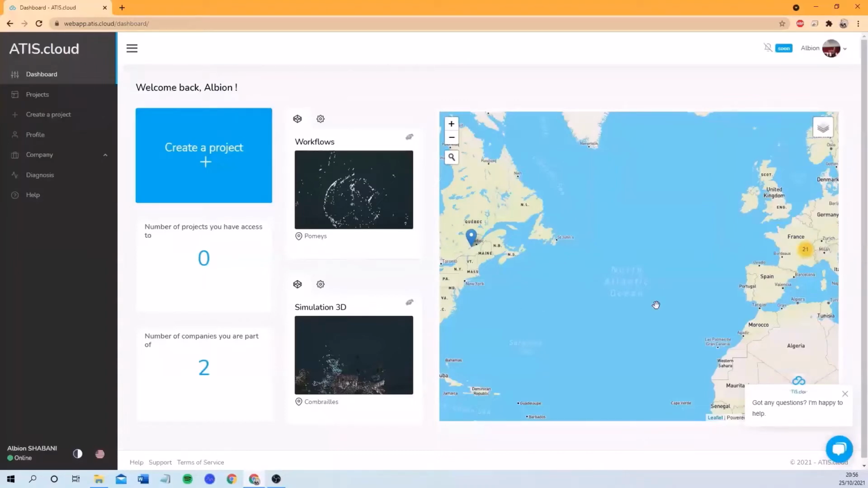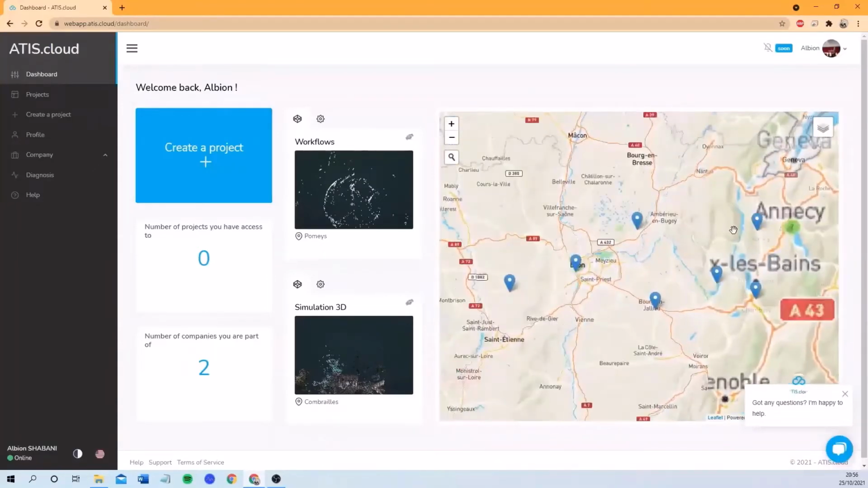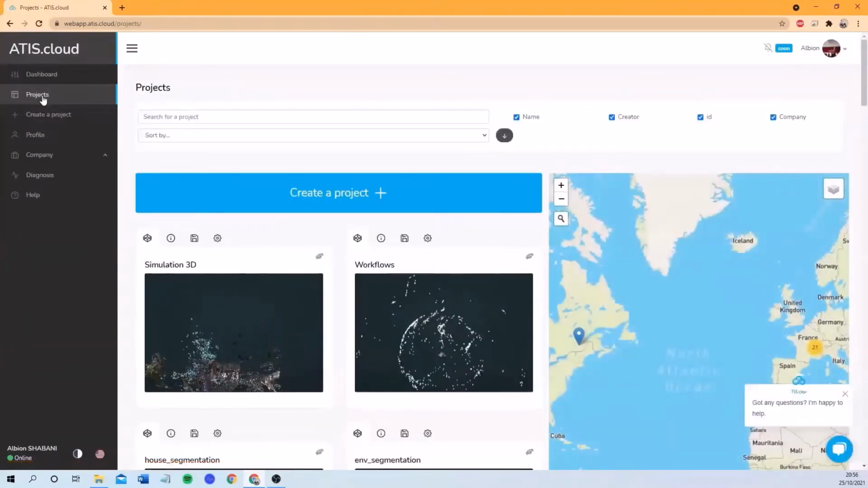So when you're connected, this is the dashboard of ATIScloud. On the right side here, we can see a map with all of our projects, the projects that I have access to. And going to the window projects, you can see the list of your projects that you can open and work on. Before opening any of the projects, at the bottom left side, you can change the language.